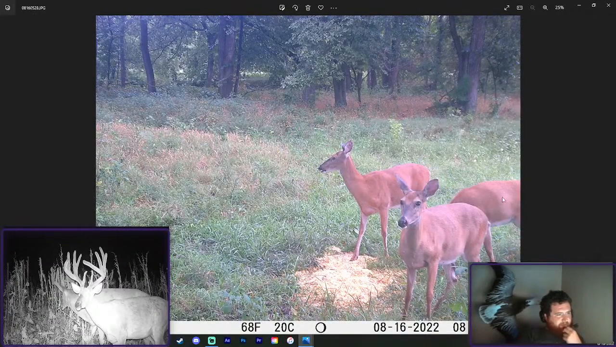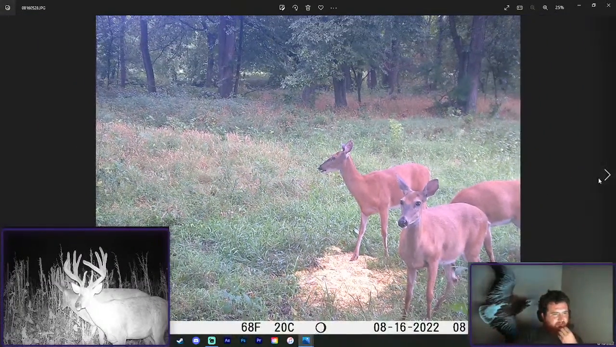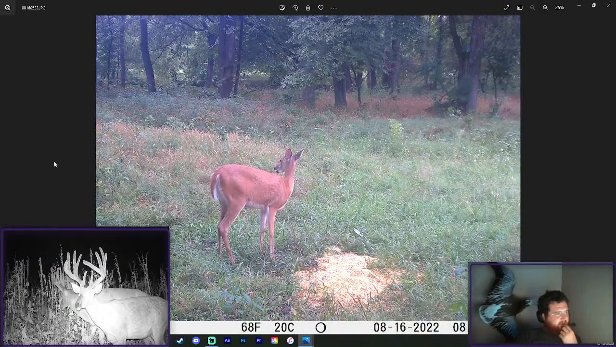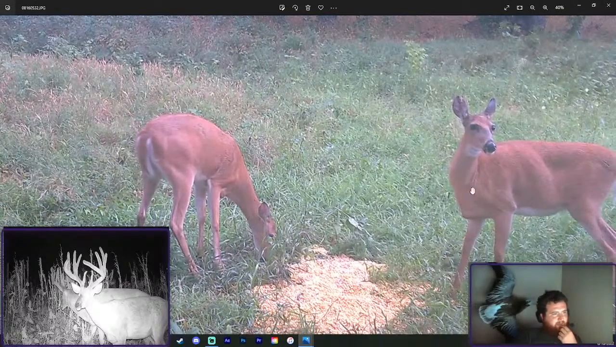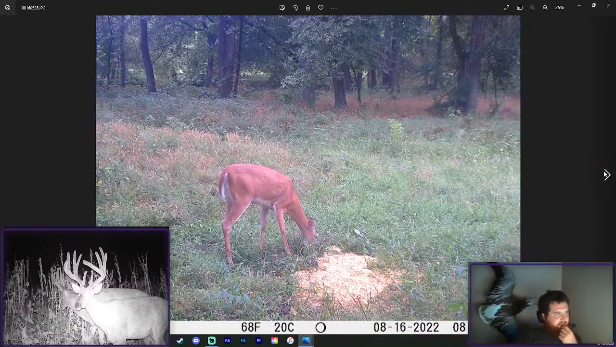Bunch of does. Very healthy looking deer. I'm not seeing a lot of ticks. The deer have just looked really good this year. I'm really happy about that. Look at that. That is an old doe. Look at the brisket on her. Split ear, big belly. She needs an arrow.